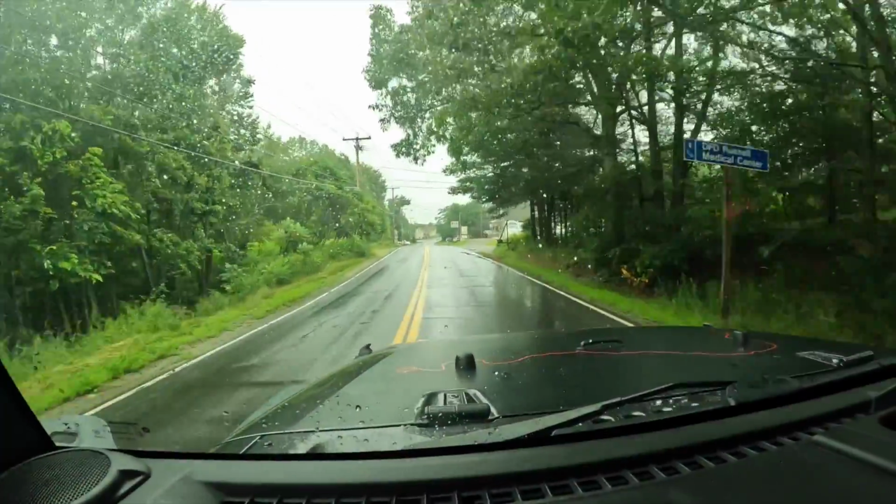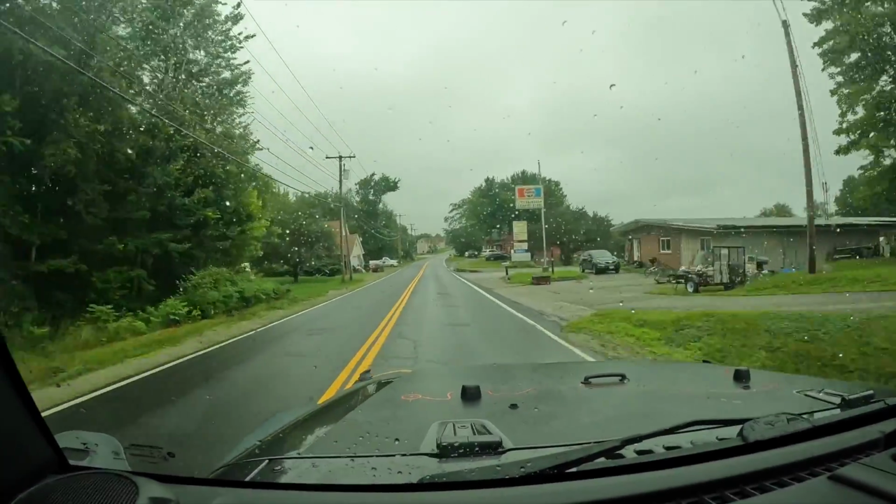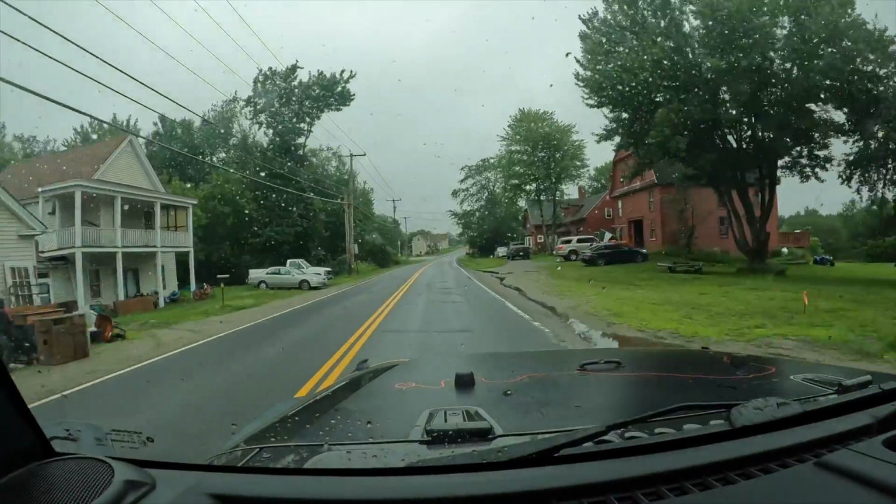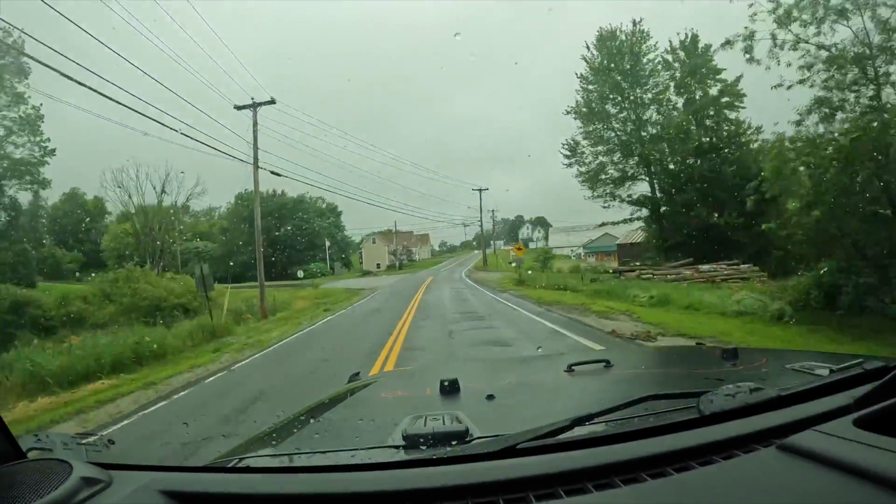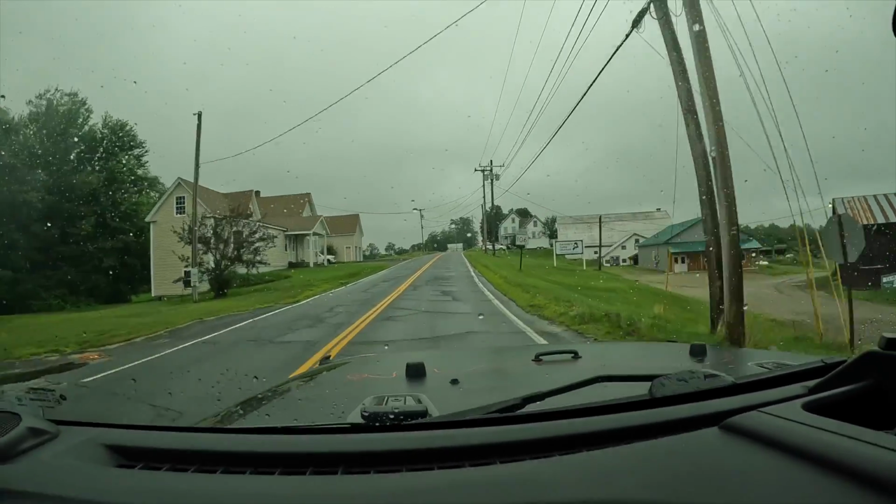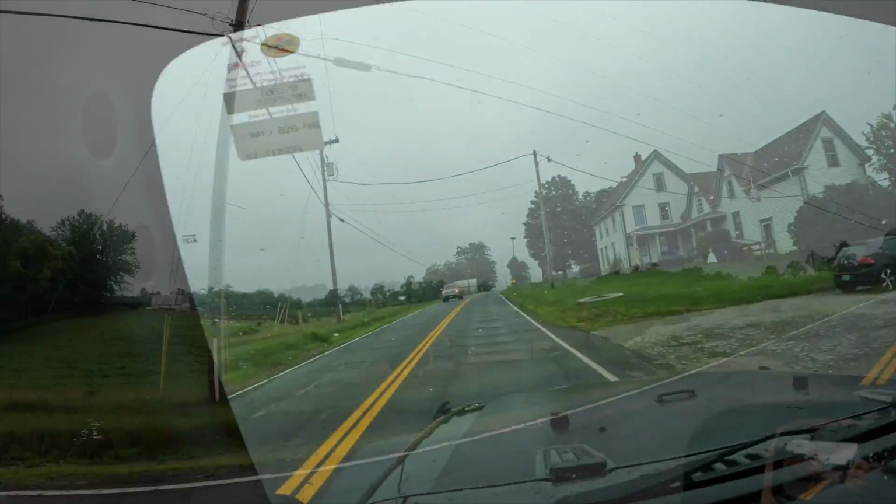I'm now entering Leeds Center, the town of Leeds, where he was last known to be. So I am working on the ping location now, the last ping location. If Alex turned his phone off, or Alex's phone died, this is the last place that he was. And so here's the significance of Leeds.